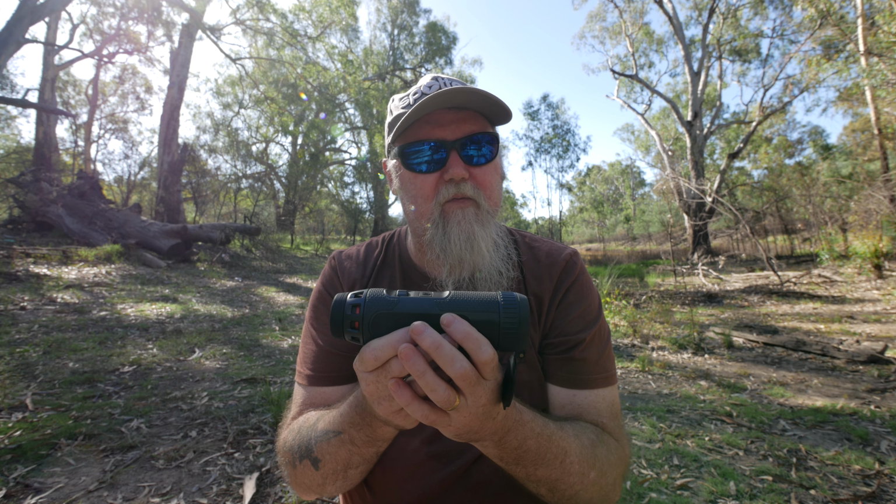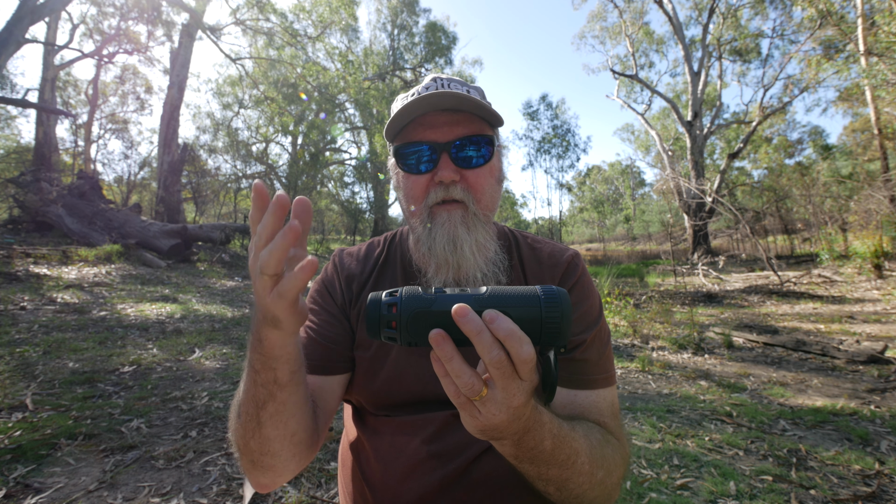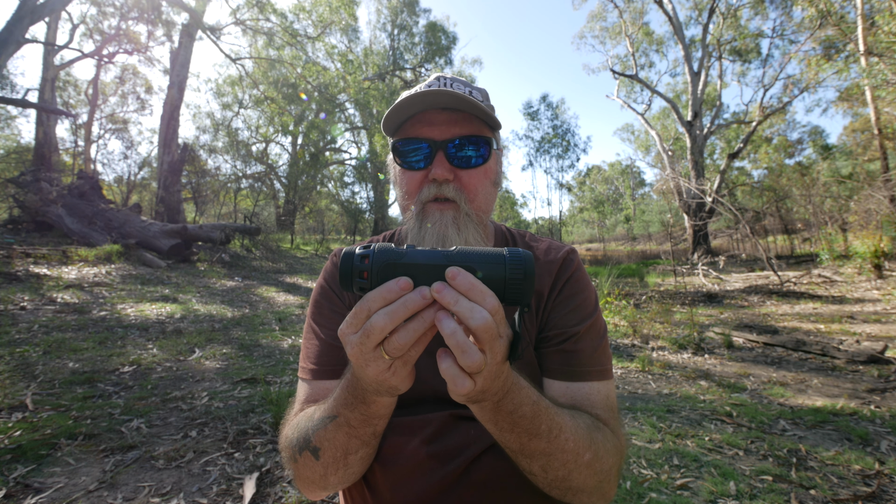If you're someone that goes in the forest and working close range, sometimes under 50 meters, this one's zoomed in just a little bit too much. But in the open areas, I've found it more than acceptable, and with the 25mm lens and the 3.5 zoom, it makes it seem like a really high quality image. It's not quite as good as the 640 sensor, but it definitely seems better than the average 388 sensor, so that's who I'd recommend that at.